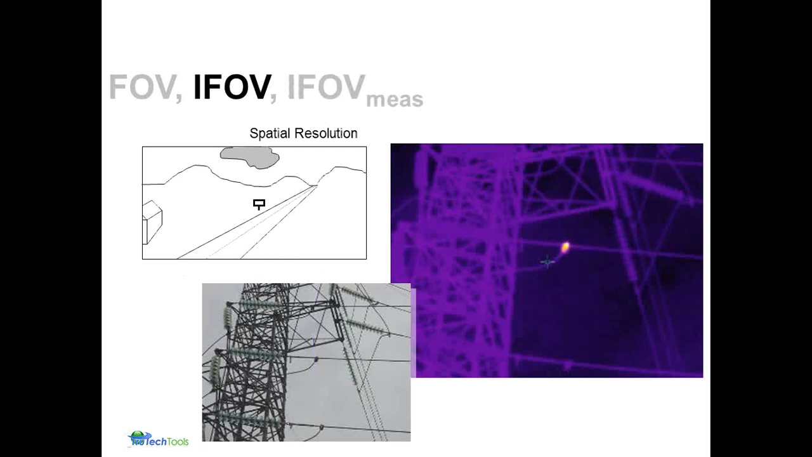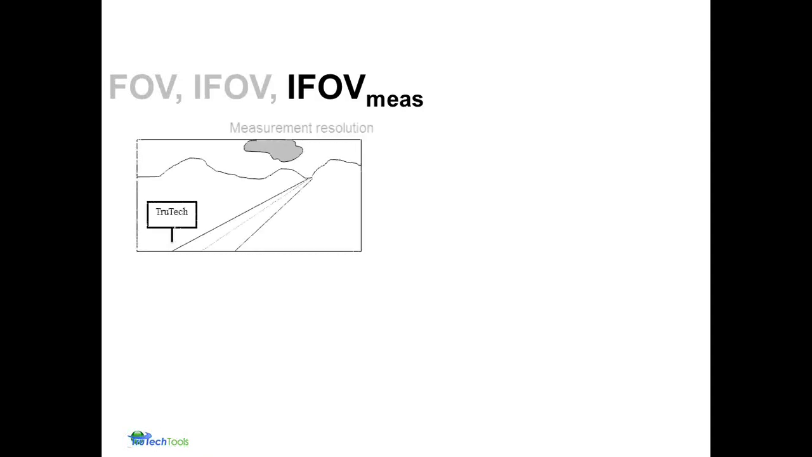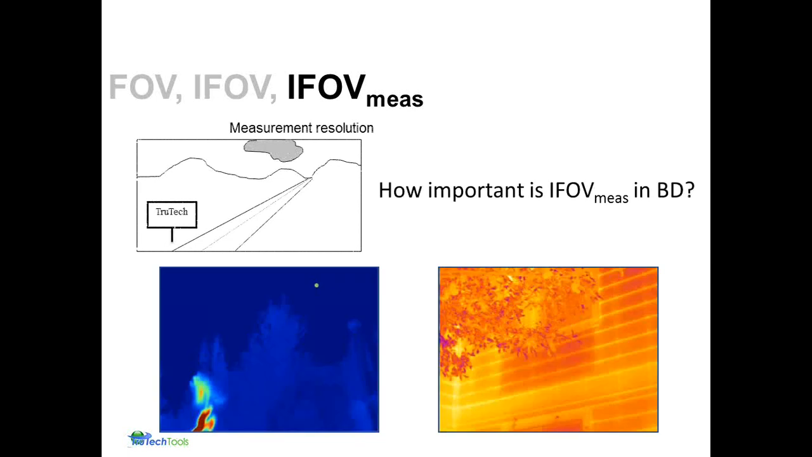This is what we call our spatial resolution. And of course, as we get closer, we now can see specific anomalies. So in the right-hand image, we can see some nice thermal detail on the outside of the wall. The left image is just showing the moon in this particular application.